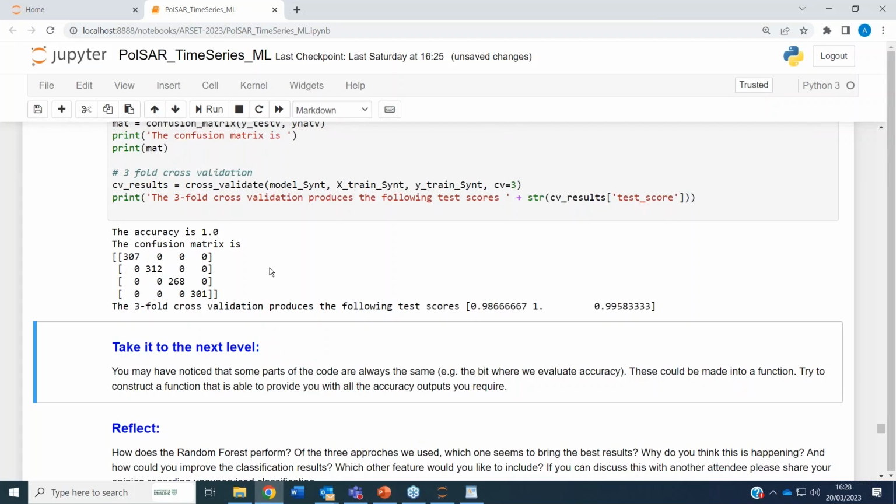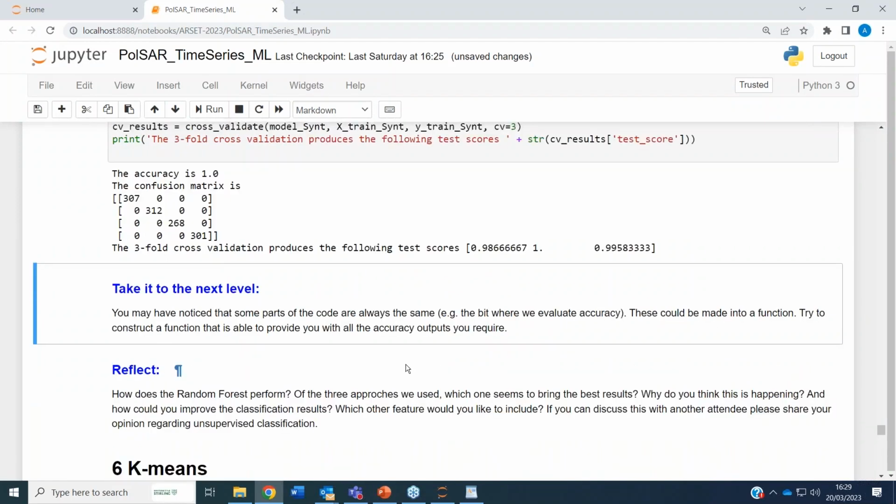But at this stage, they are similar to what we have with the 95 features in the brute force approach. And you will need better training data to be able to see differences between these two. Okay, so that is the random forest finished.